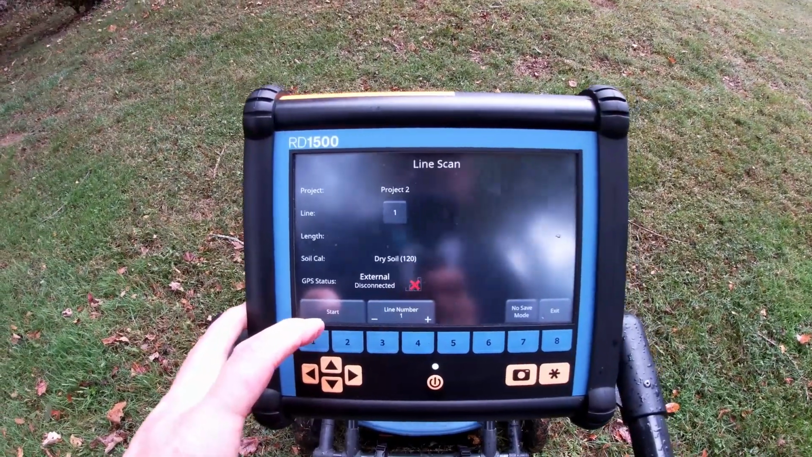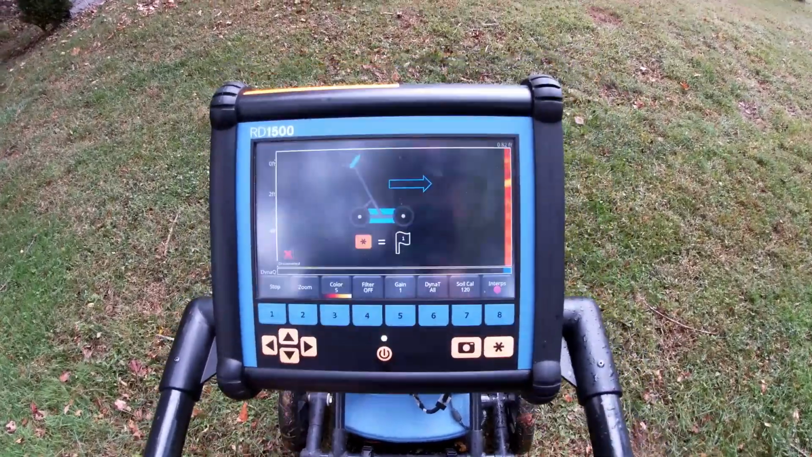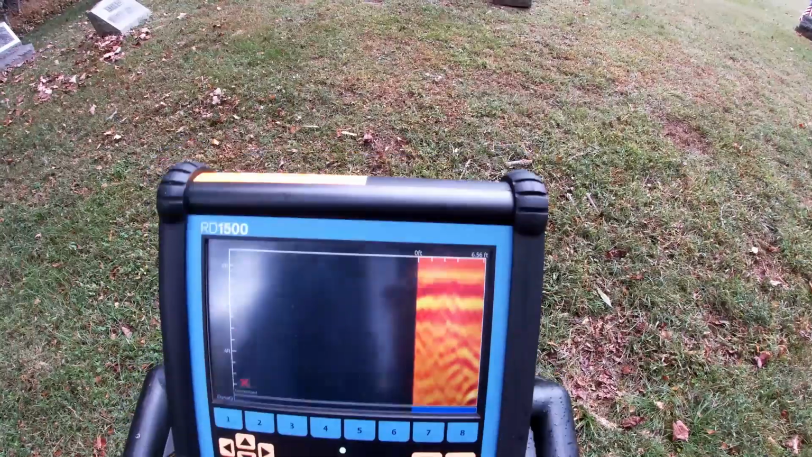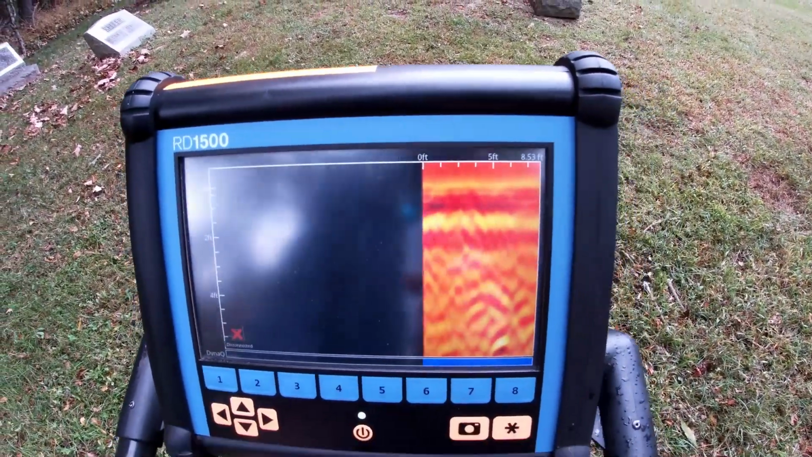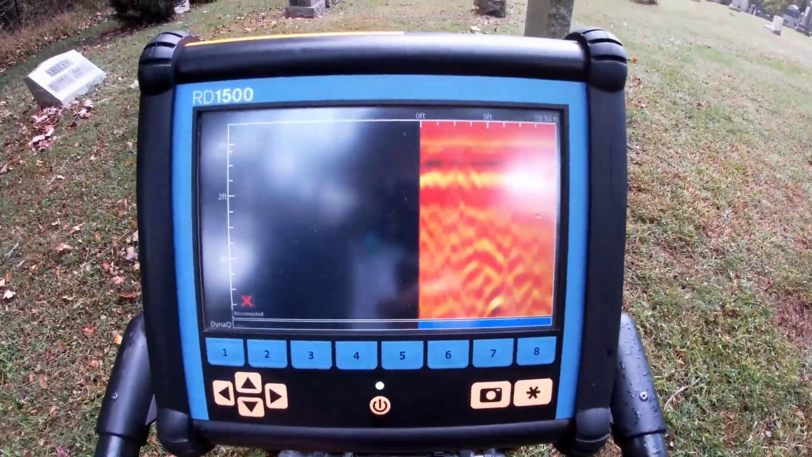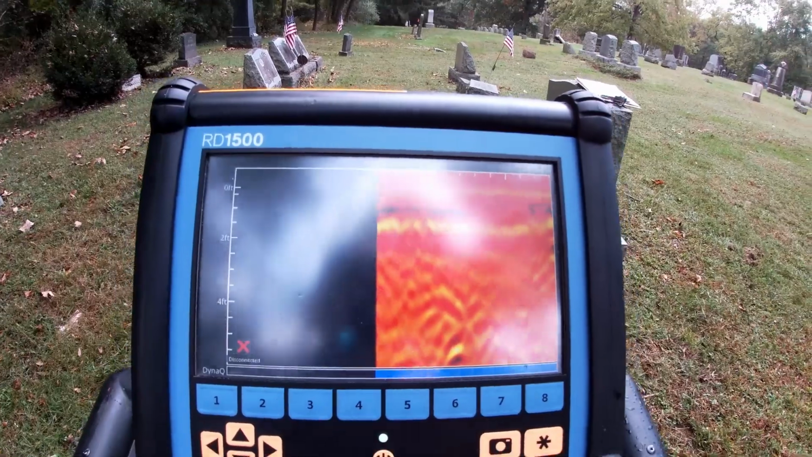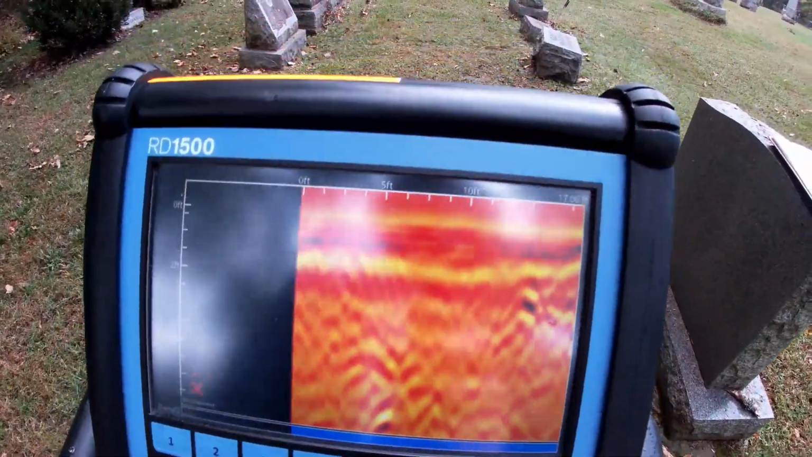Okay, so I'm going to press start, and we're going to start pushing, and you'll see on the right side where it's starting to populate, and that's undisturbed soil. You can see there, it's pretty clear. There's really nothing under there. A few rocks maybe, but as I come up top here, we should see, there it is.